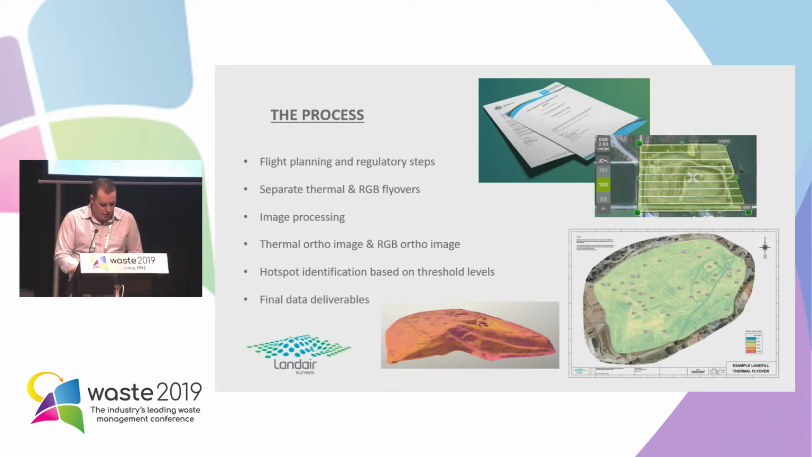You then process the thermal images, and you're talking about, for a normal cap, around 200 images per normal cell, and these all get stitched together based on reflectance values, and the end result is a whole site thermal ortho image, and if you're taking the normal colour imagery, a whole site colour image.